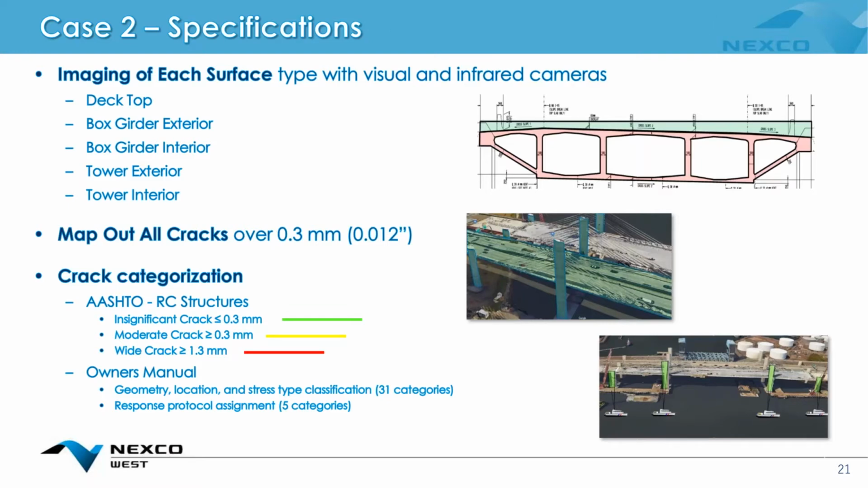And those surface types, the deck top was one story, and then the other bridge components, the box girder exterior, the girder interior, the tower exterior, the tower interior, all had to be done in a non-mobile manner, right? We couldn't hook up a camera to a vehicle and just pass through the box girder interior.